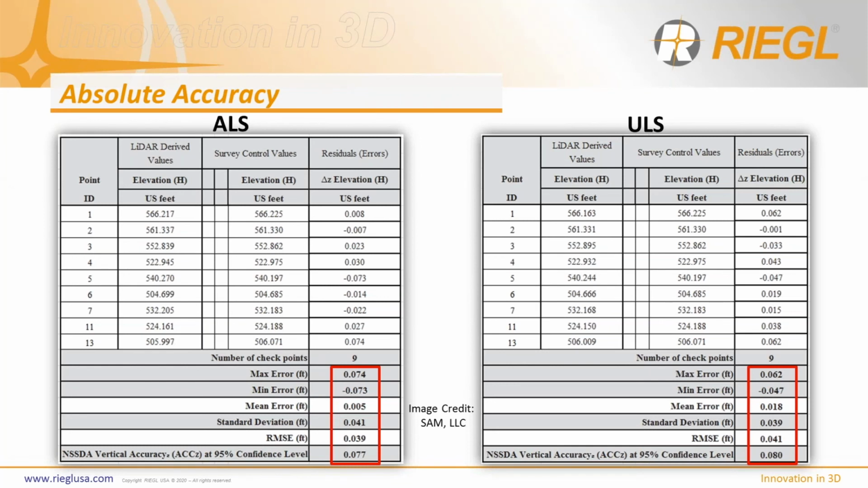So after checking the box on our point densities, our next evaluation becomes how do we fit to the real world from an absolute accuracy standpoint at control. And to get to these calibrated point clouds, we handed the ALS data set and the survey control off to one calibration technician, and the ULS data set and control off to a separate calibration technician.